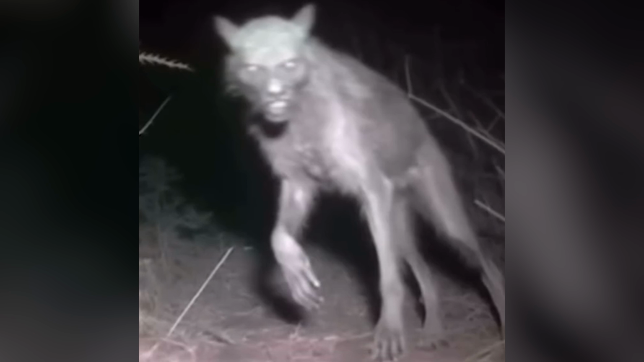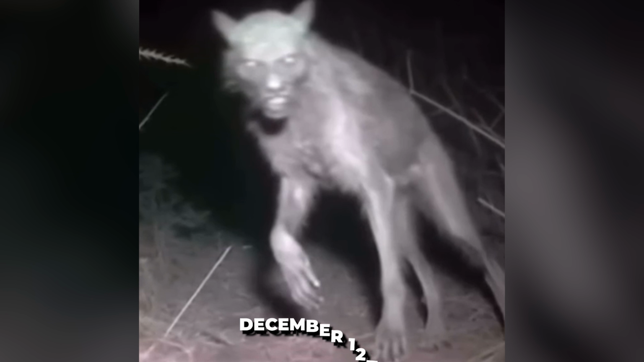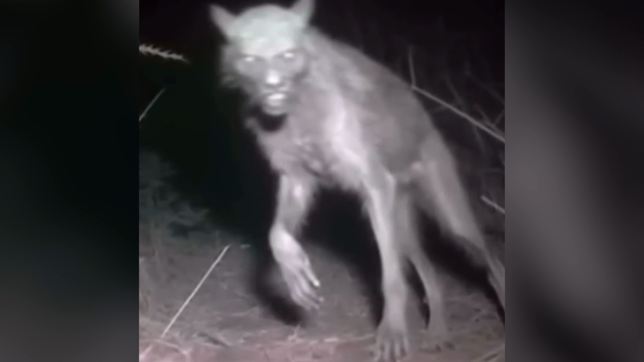Werewolf or chupacabra. In a hair-raising discovery, a trail cam photo uploaded to TikTok on December 12, 2023 has left viewers stunned. Olivia Twist Mysteries shared the image, which appears to show a wolf or coyote at first glance. But upon closer inspection, the creature's face reveals a disturbing truth. With a mouthful of human-like teeth, a nose and eyes that seem almost human, and hands with long fingers and fingernails, this creature defies explanation. The internet is abuzz with theories, from werewolves to chupacabras. Could this be evidence of a legendary creature or something even more sinister?